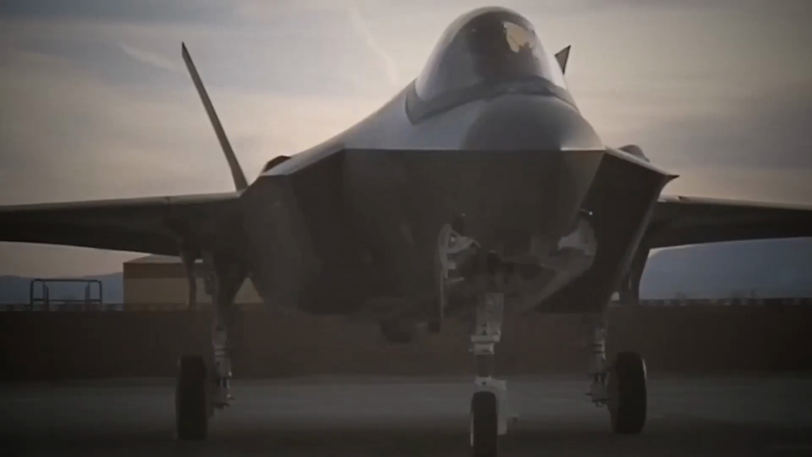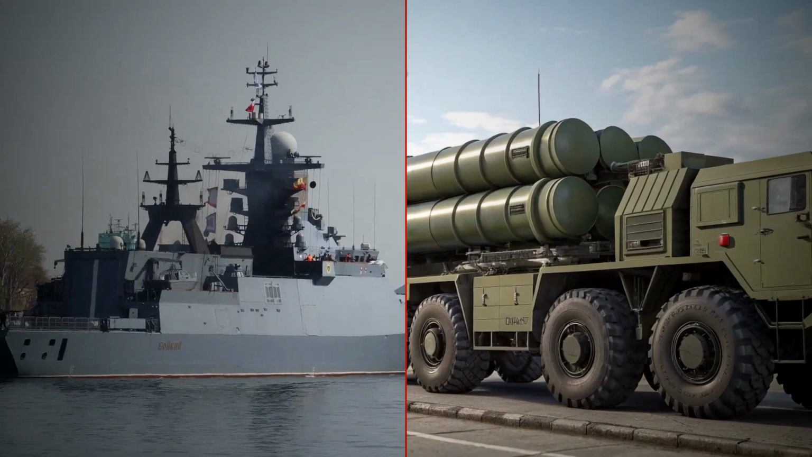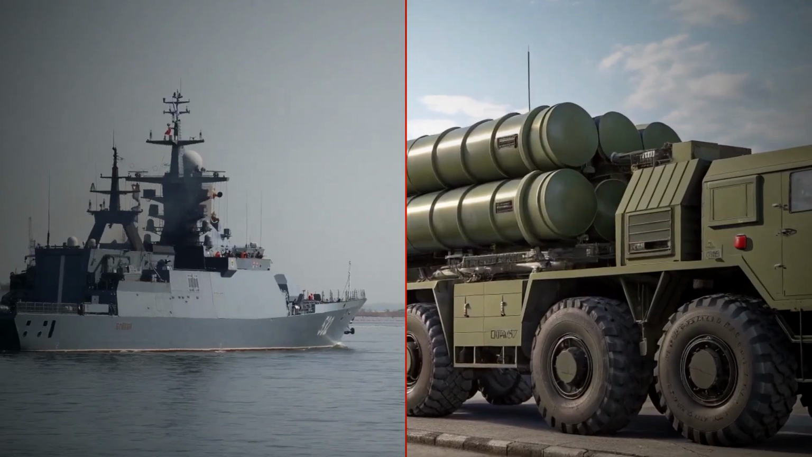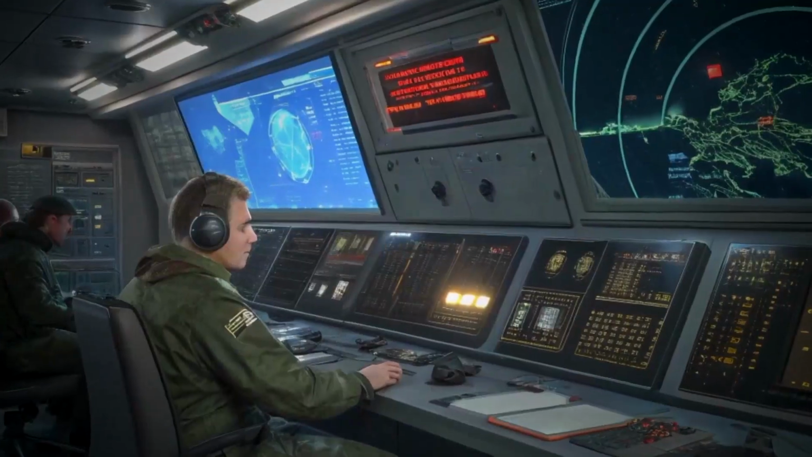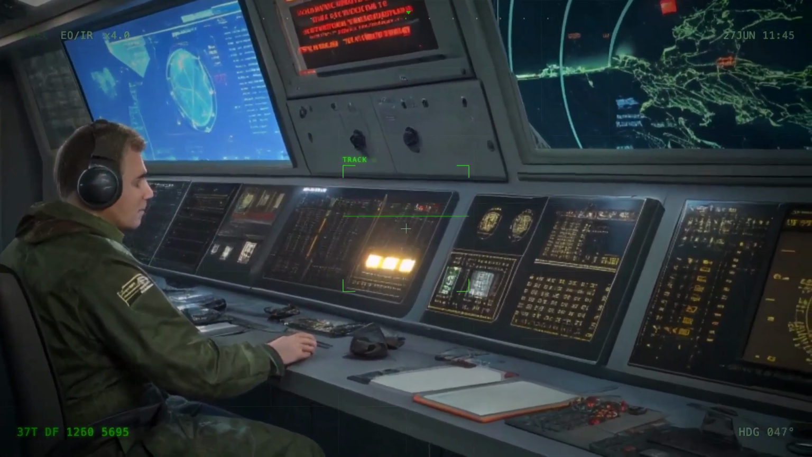What command didn't yet know was exactly when that squad planned to move, or how many more nights they intended to wait before the counterattack Voron's intercept had warned about. That answer was about to arrive faster than anyone expected.